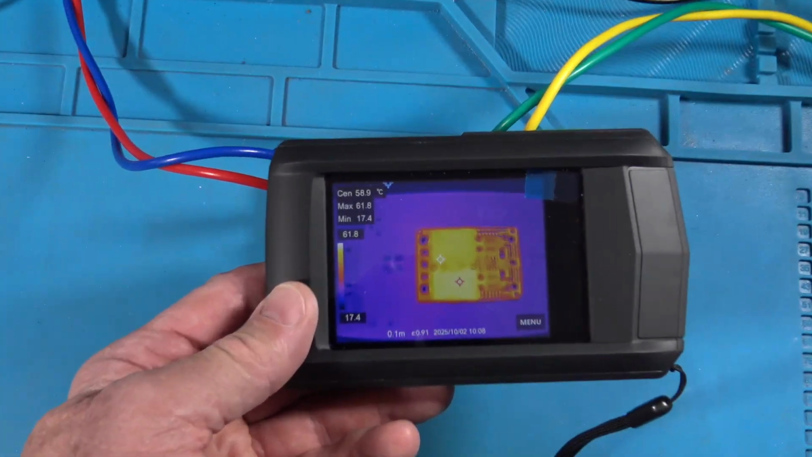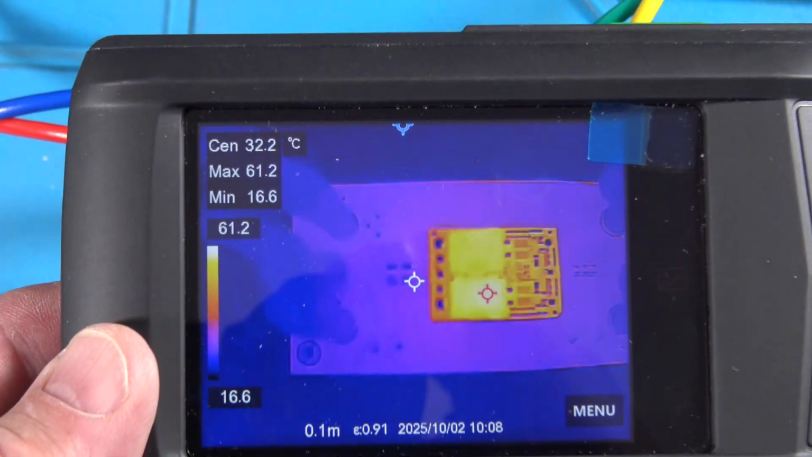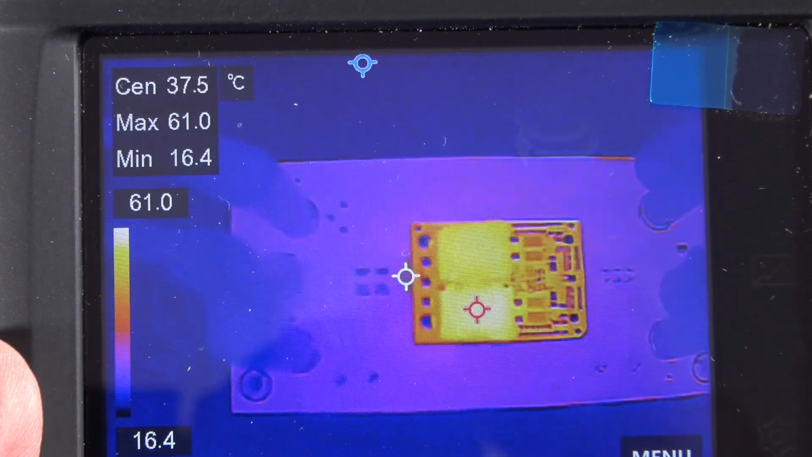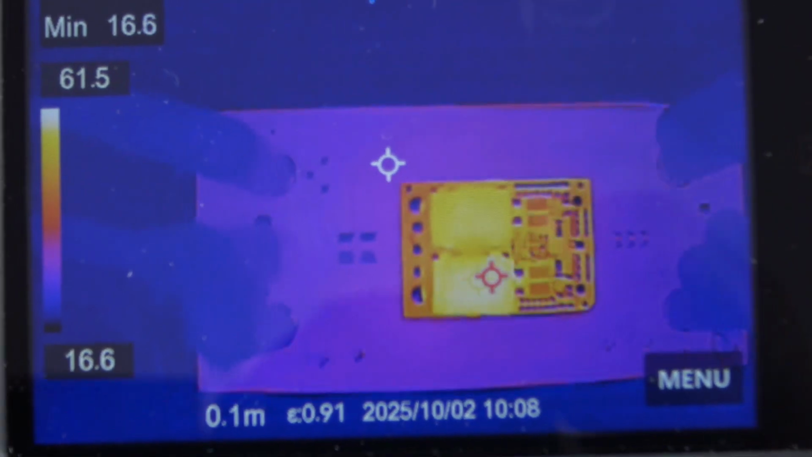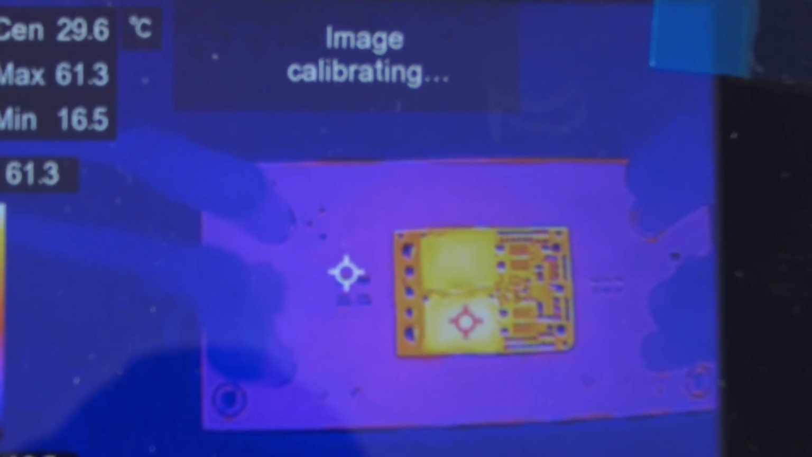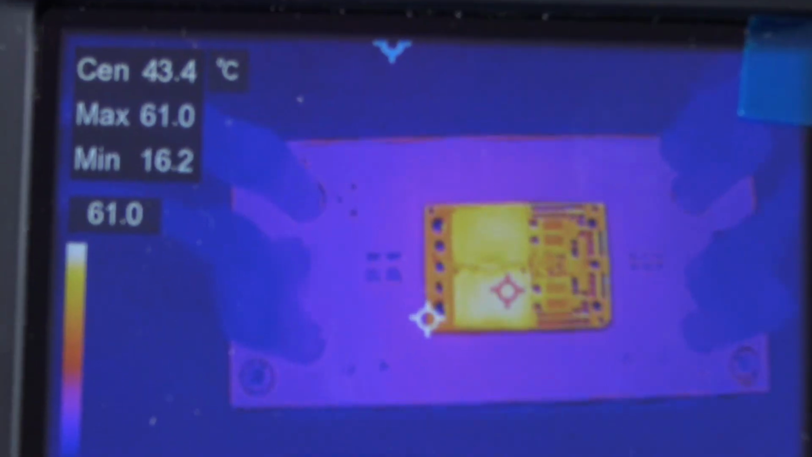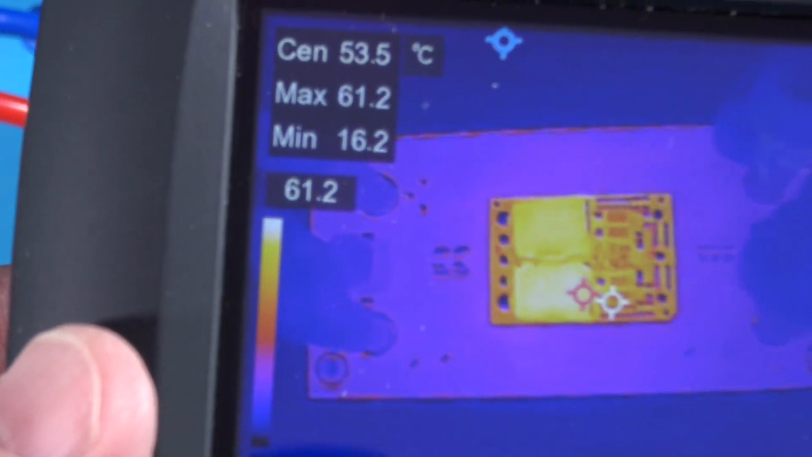Let me zoom in on this so you can see that. Now if I pull it up away, right about there maybe, about 8 inches off. So yeah, right there you got pretty good definition. If I come up a little higher, the image is getting smaller. That's why this board is such a good test for a thermal camera. But I mean, it is tiny. Those parts are tiny, right? And the capacitors and the elements around them are really teeny.